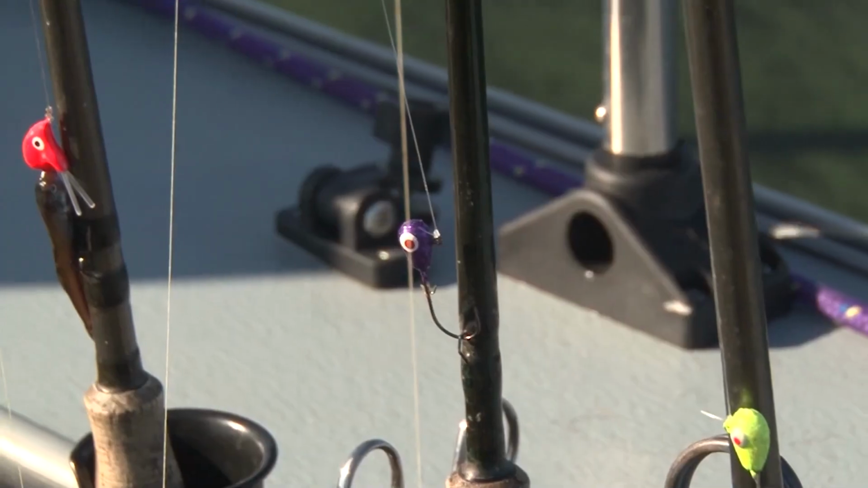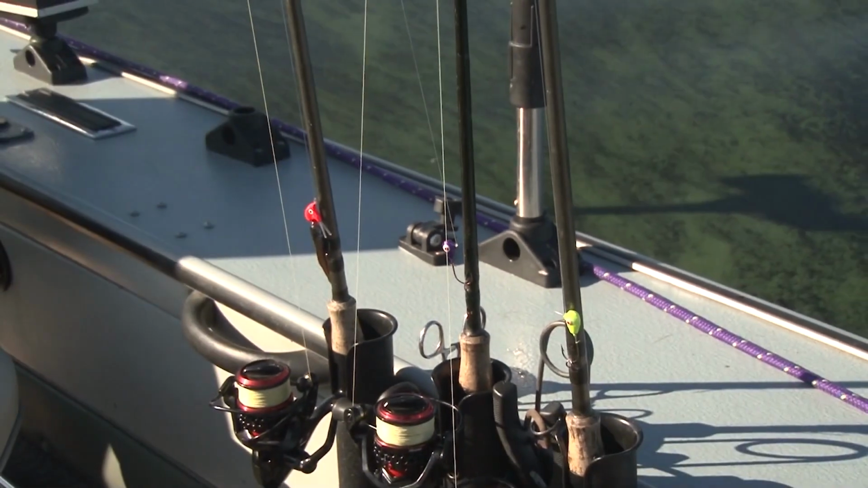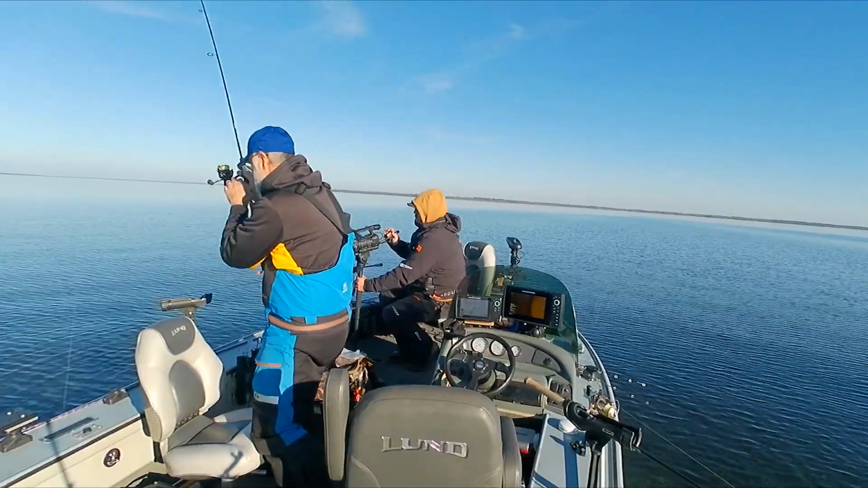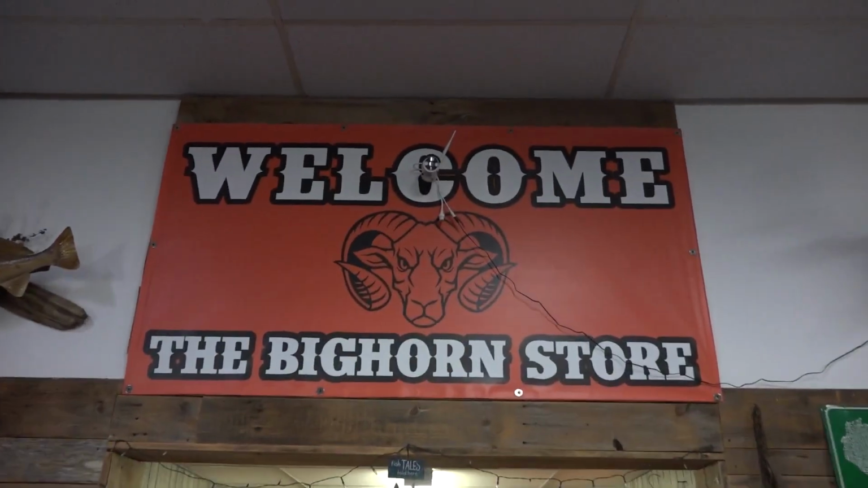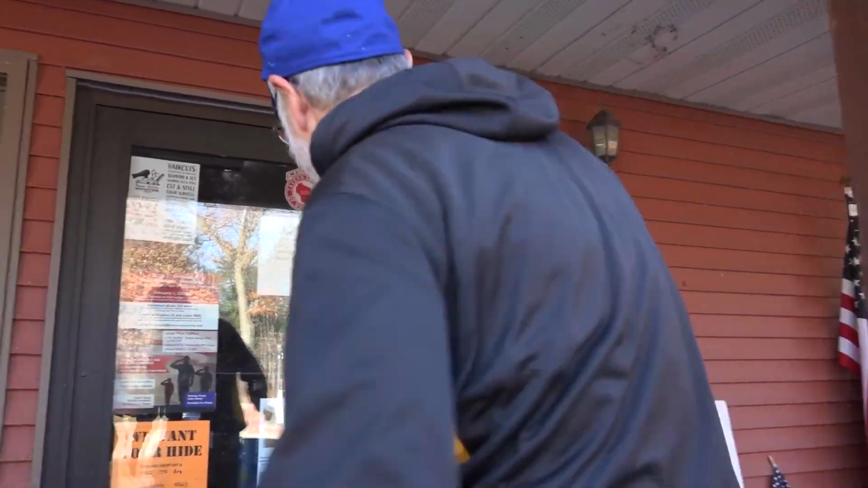We're out here and going to be fishing on Pinpoint Lake, central Wisconsin. It's fall and fishing has been good. Fish have been holding on the deep edges of the channels, so hopefully we should get a few today. Before we do that, we need some bait. We're stopping off here at our local favorite shop, Bighorn Store. So come on inside, let's get some bait and see what they got.